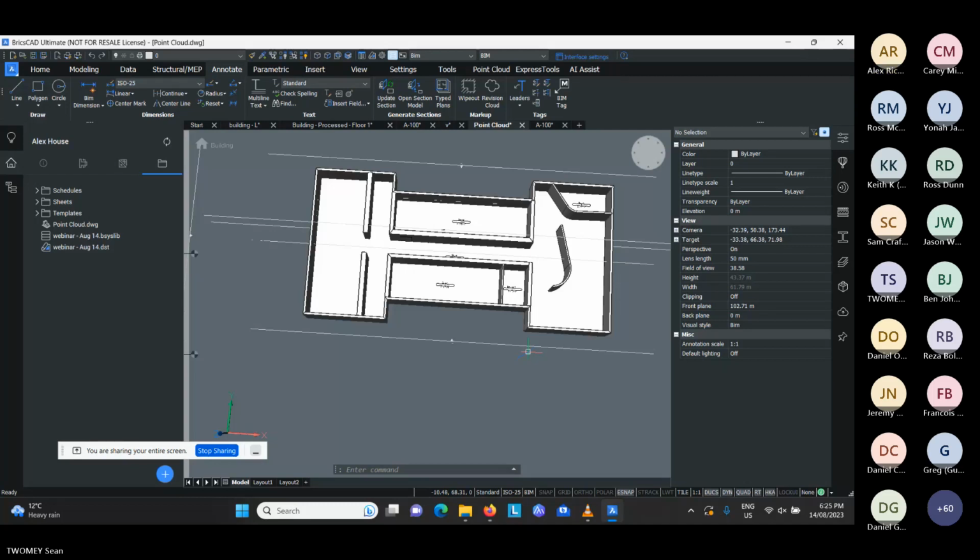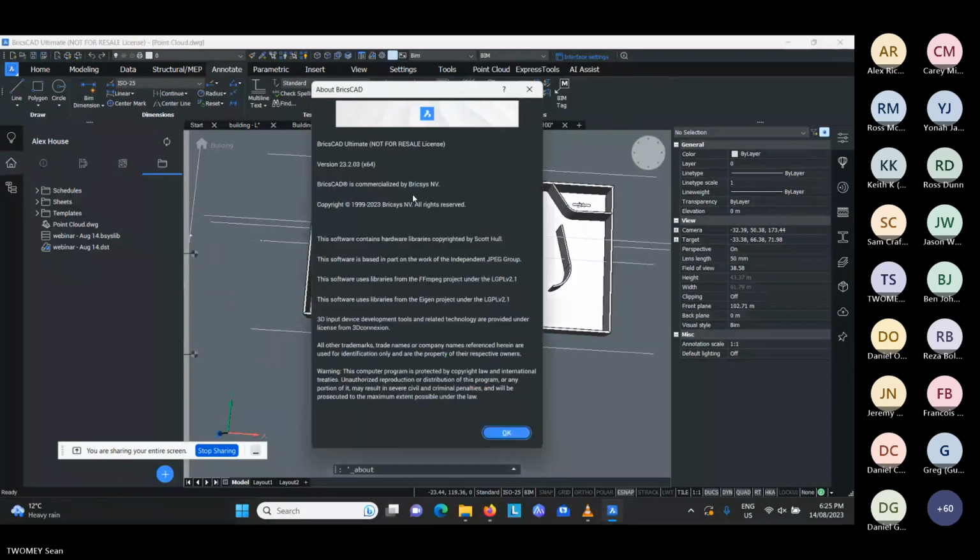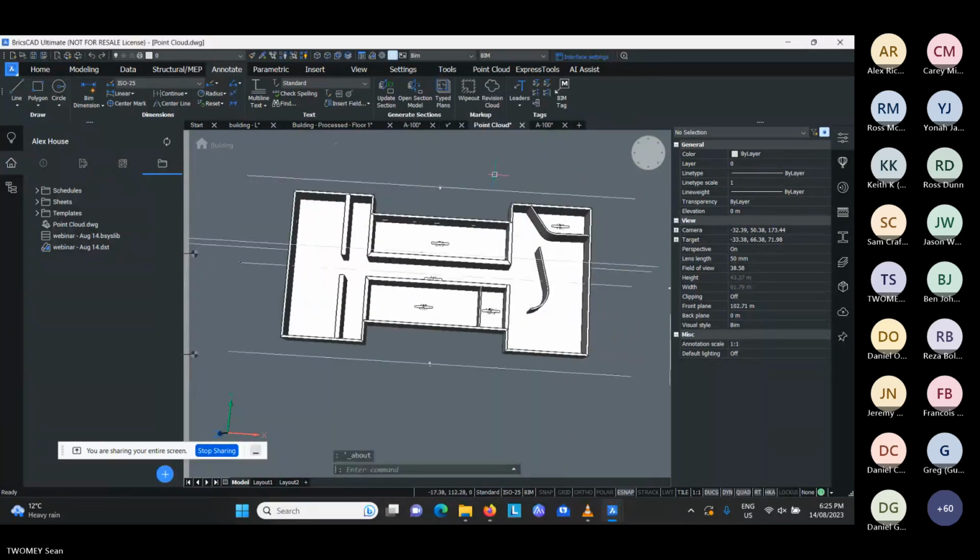Sorry, one quick point. This is version 23. So the quick wall tool isn't on V22. So I am on V23.2. So if you've got a slightly older version installed, you mightn't see some of these. So make sure you're aware of that.